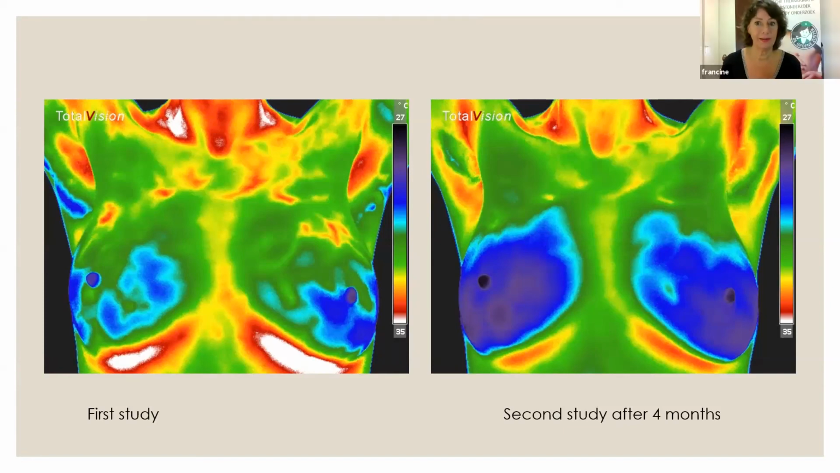Yes. Oh, yes. Very clear. The armpits, the axillae, can be very hot, very hypothermic when people are still using aluminium in their deodorants. And if they stop it, then there's a better flow of lymph in the axilla because they got rid of the toxins. So we see an enormous improvement there. Very clear. Yeah. So sometimes it's even white hot. Yeah. That's really, really helpful. And I often use it as a patient education tool.